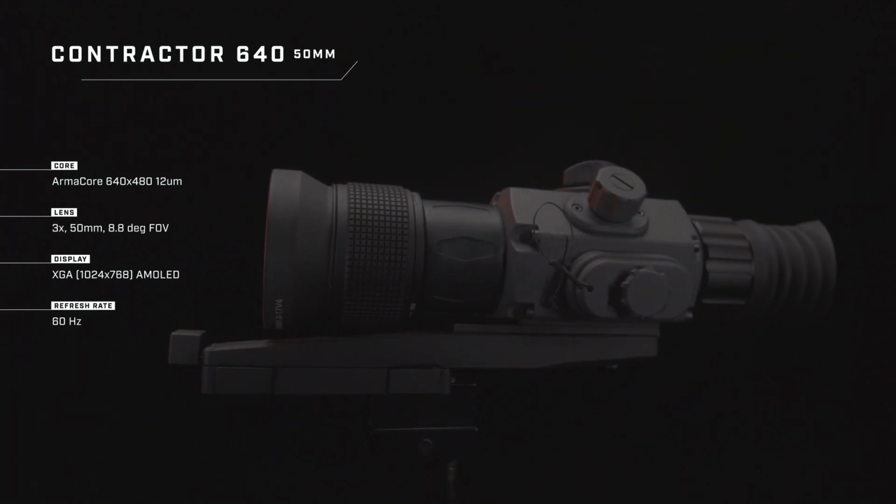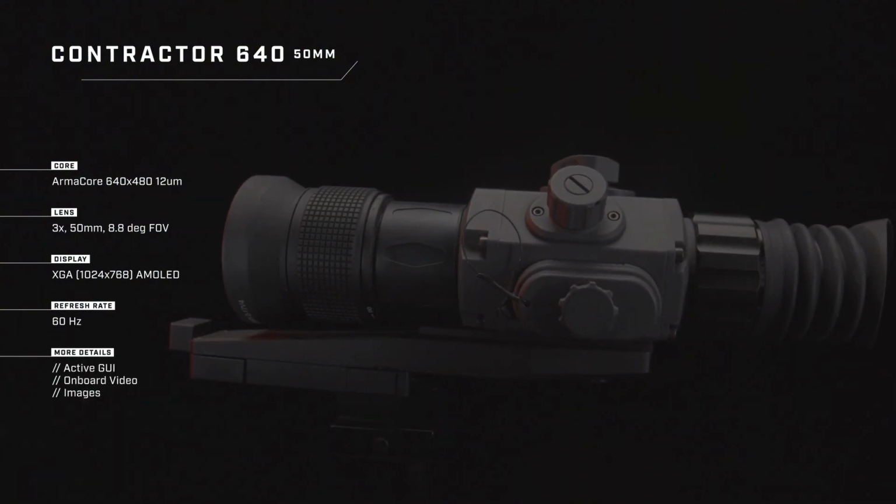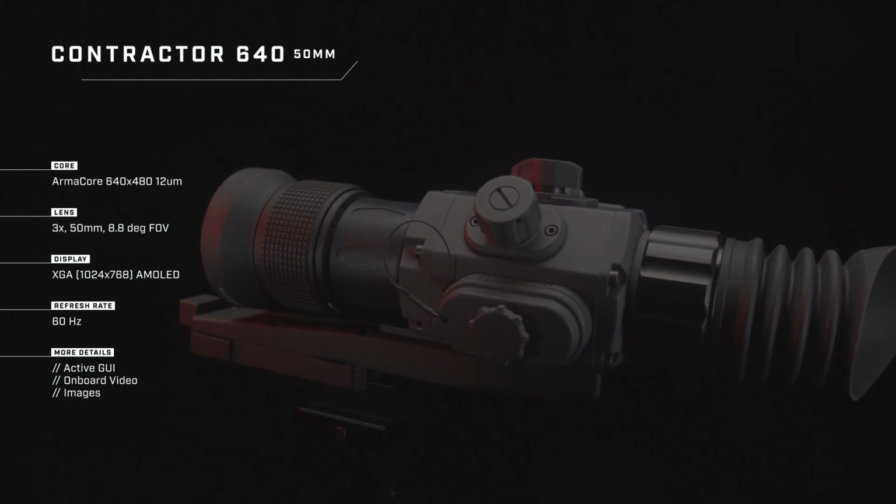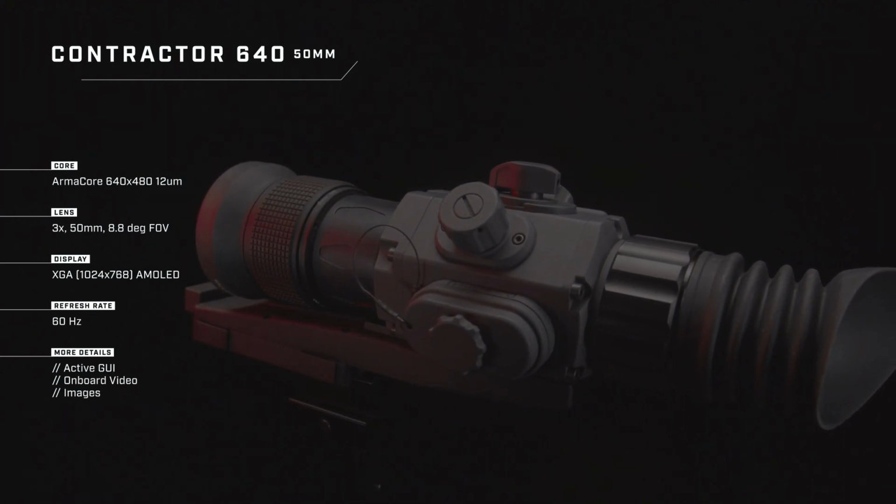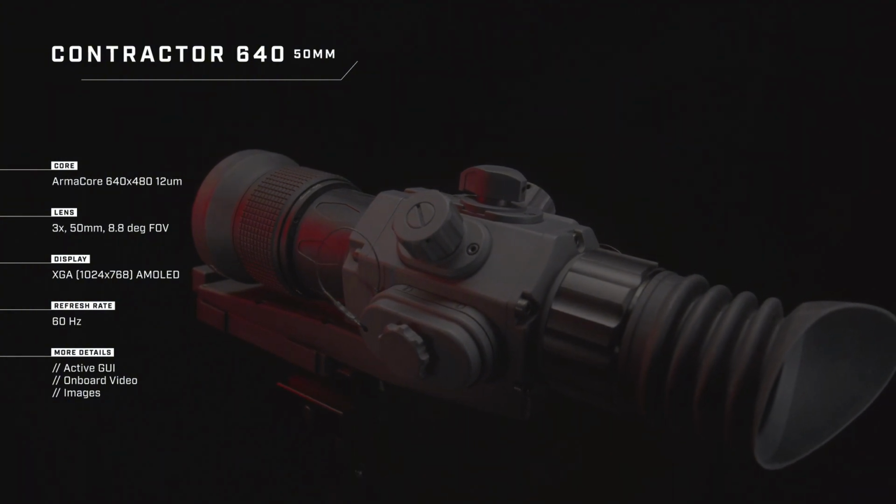The scope has a lot of interesting, cool features. Very comfortable control knobs, easy to use while you're outside with gloves. Very intuitive control menu. Good battery life. It has multiple color palettes, multiple reticles. The quick detach mount from Kinetic is really a class of its own. Really, very easy to mount on a Picatinny rail, on an AR. Super easy. It's awesome.